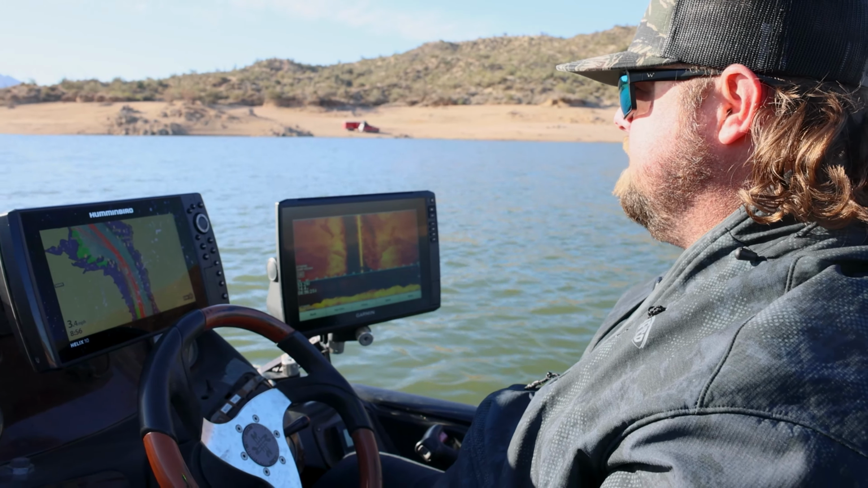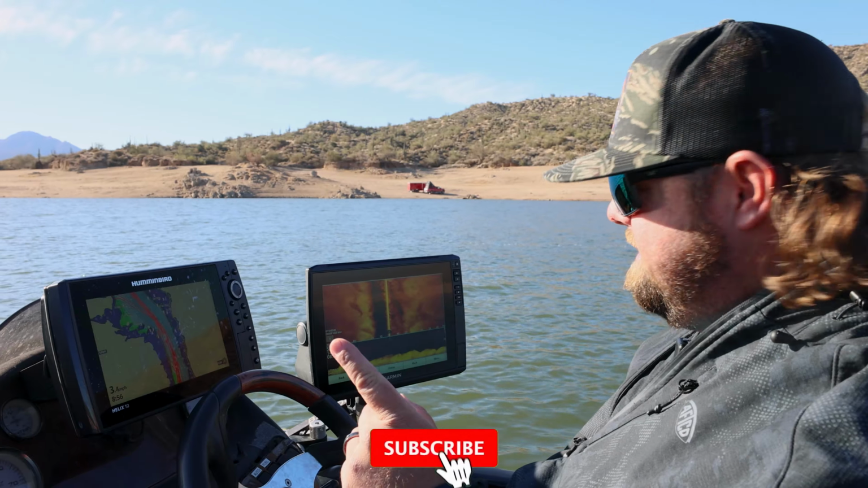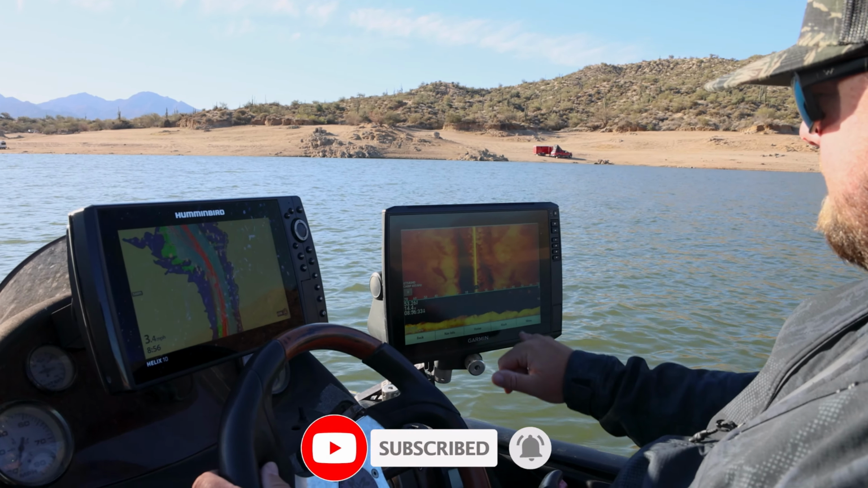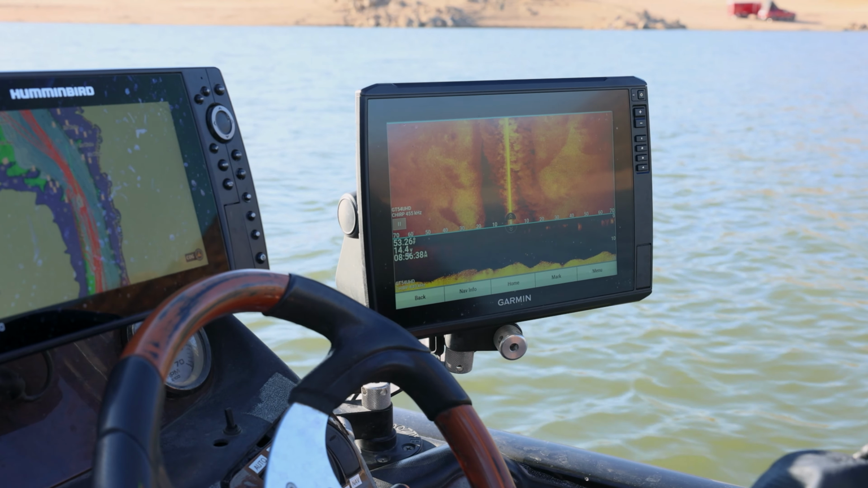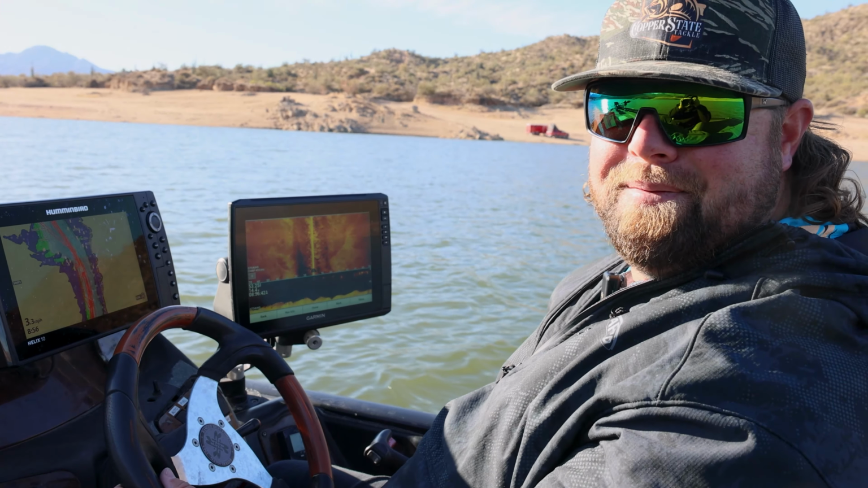So we're out here at Bartlett. I'm gonna show you guys today, we can catch just about any floating bass in 10 foot or less. I'm gonna show you how. So check this out. Got a little bit of bait out there. You can see all these random floaters. We're gonna show you guys how to target those fish with LiveScope today, and we're gonna go catch some fish.